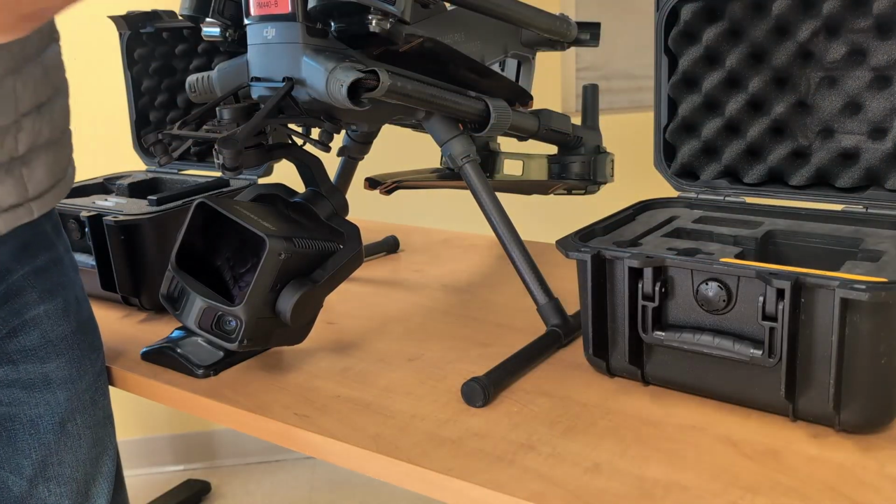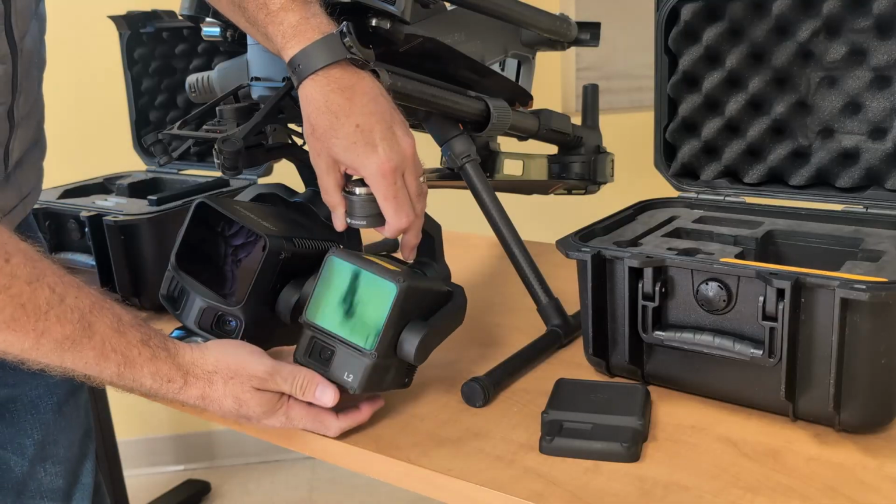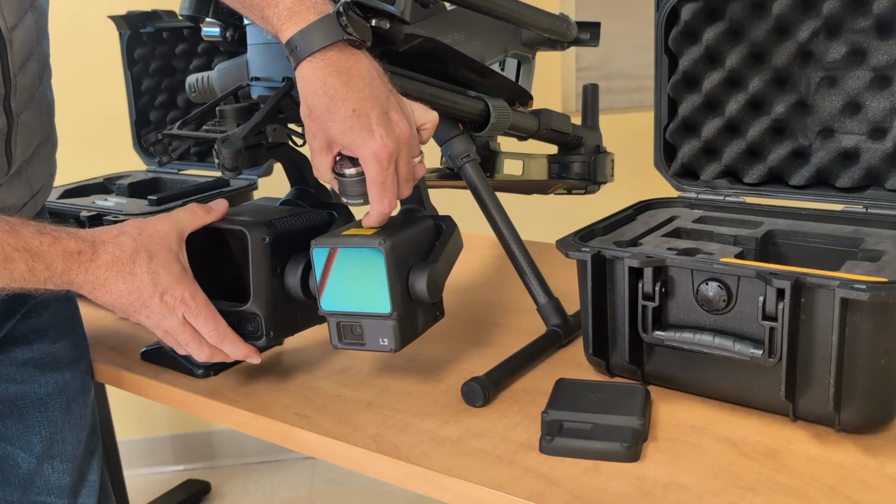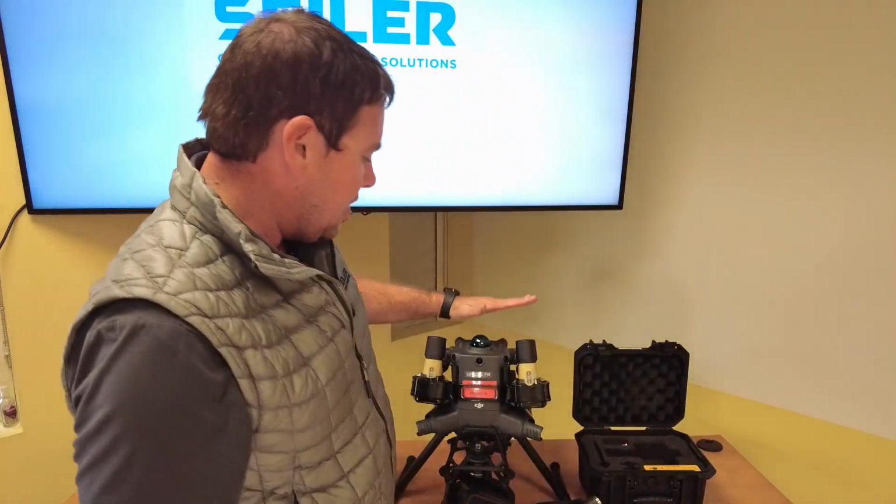Let's pop out the L2 here and we'll see how the two of them look in comparison. All right, so you can see the L2 is substantially smaller in every aspect than the L3. So that's quite a bit of difference there. It's also quite a bit lighter. So what we're going to do next now is we're going to take this thing outside.